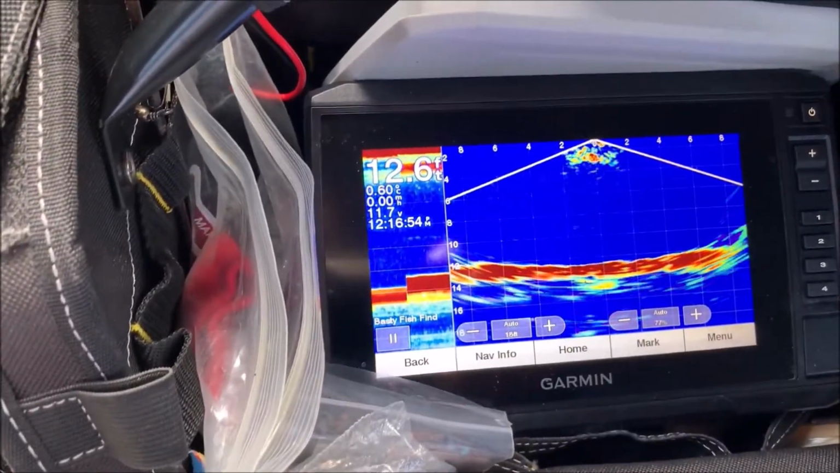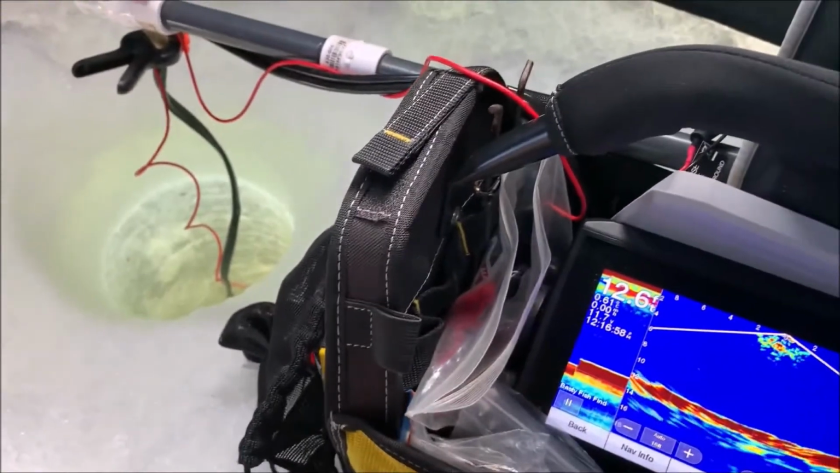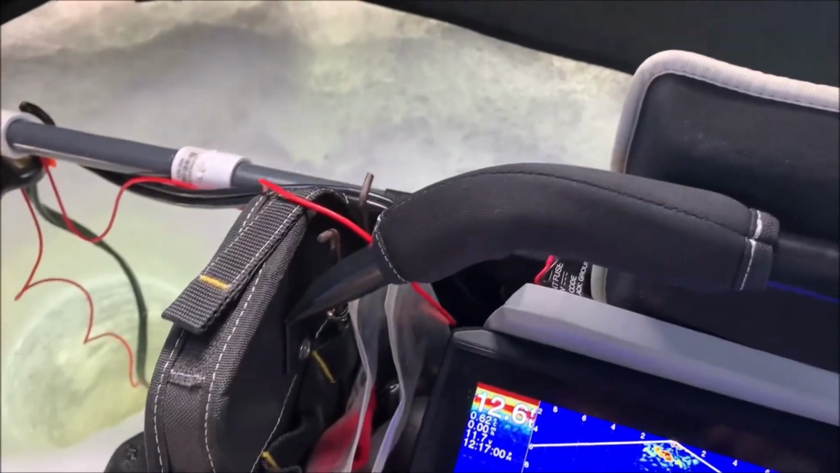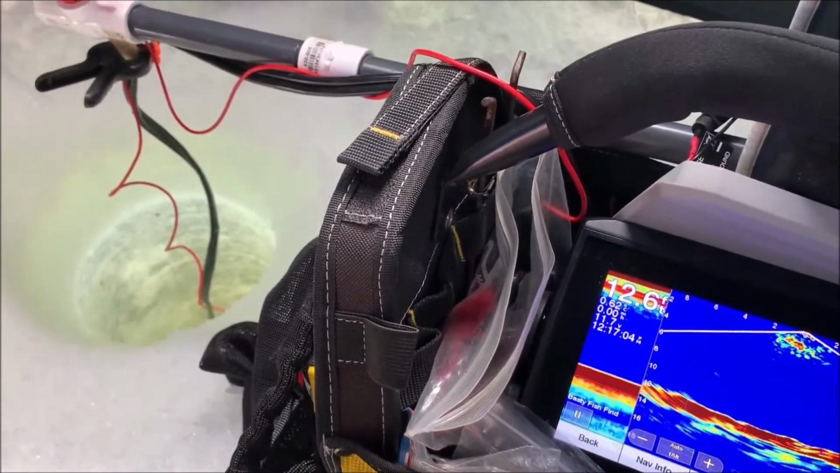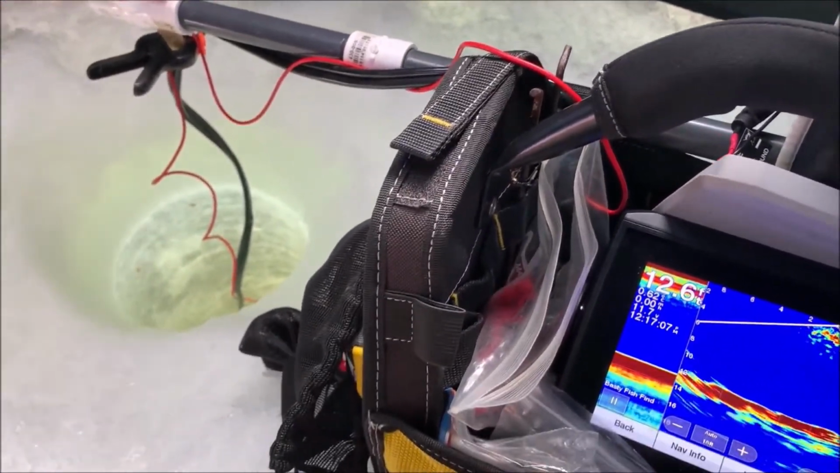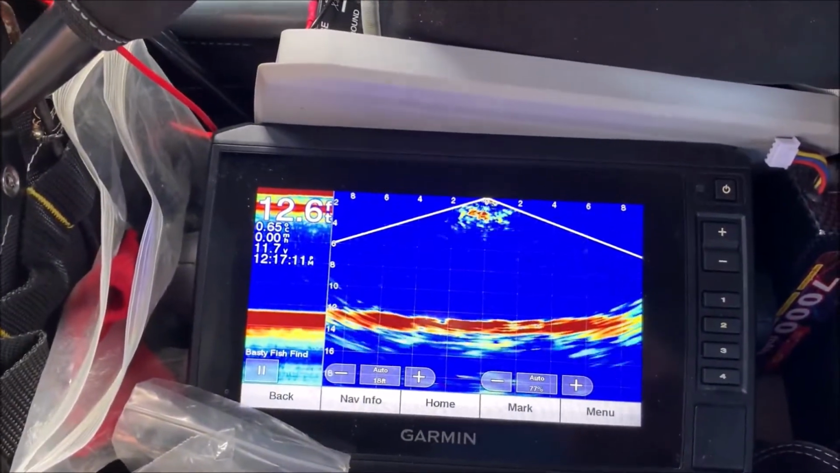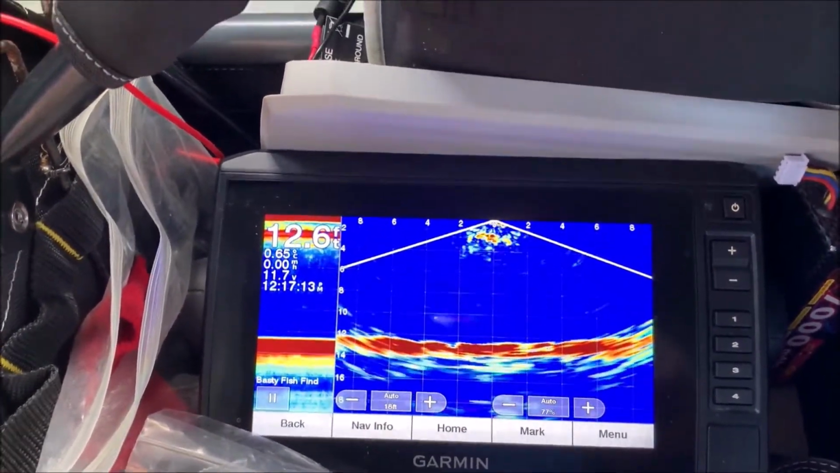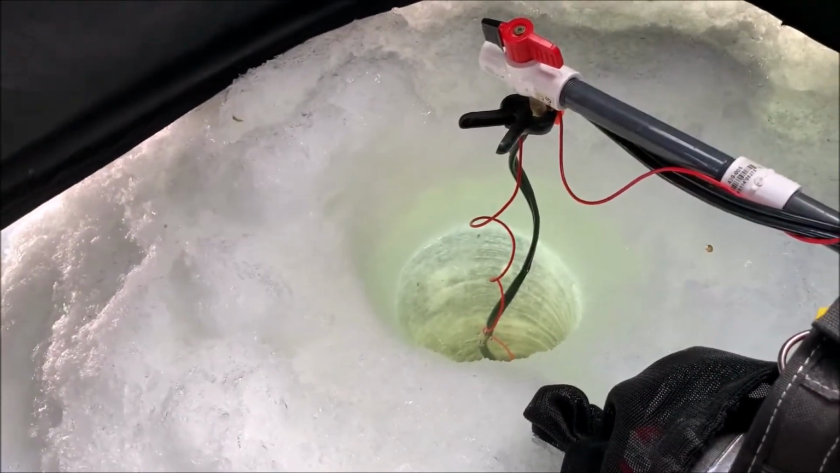But that's the full setup. Pretty straightforward. I don't consider it any heavier than a traditional one, considering I got my gear in here. It's pretty easy to transport this in a hand auger, and you can move all over the lake. Have the Panoptix able to see the fish really clearly, and help you catch more fish.